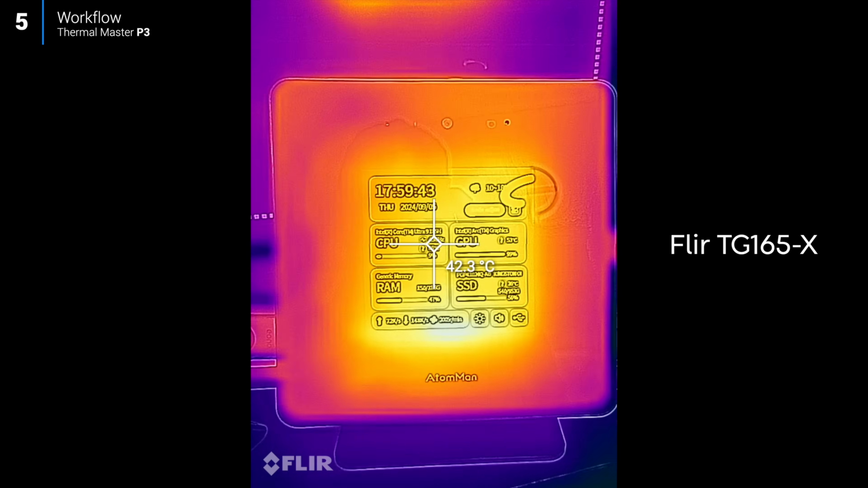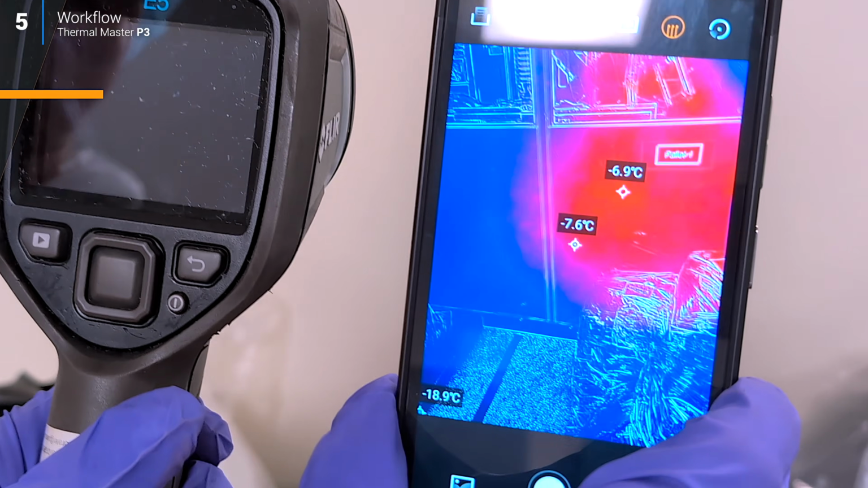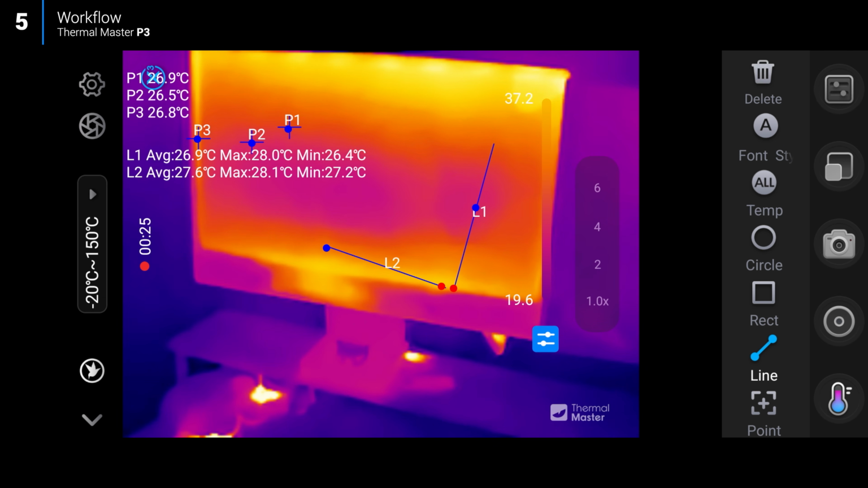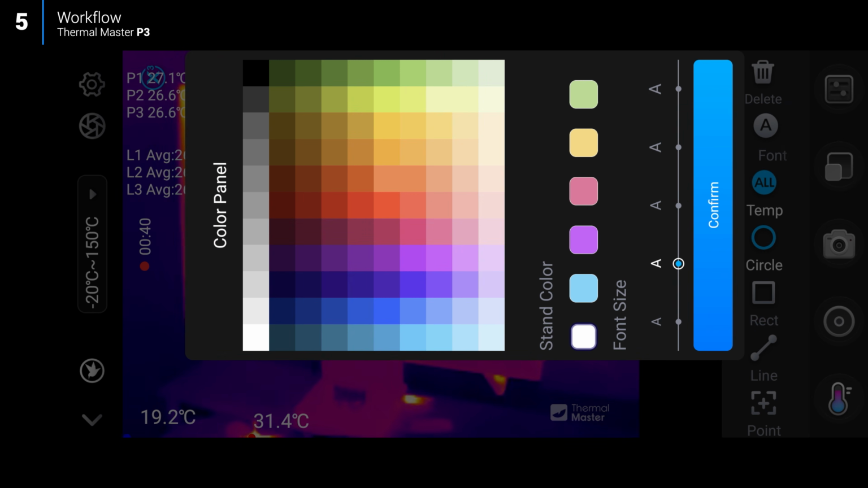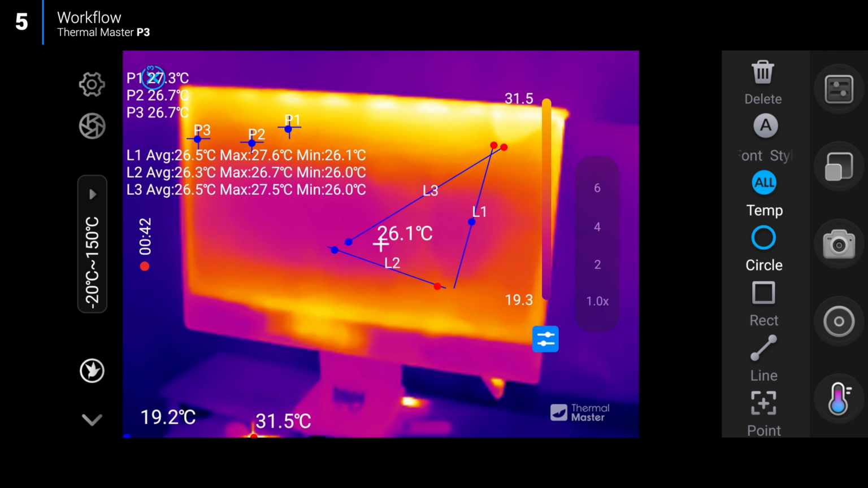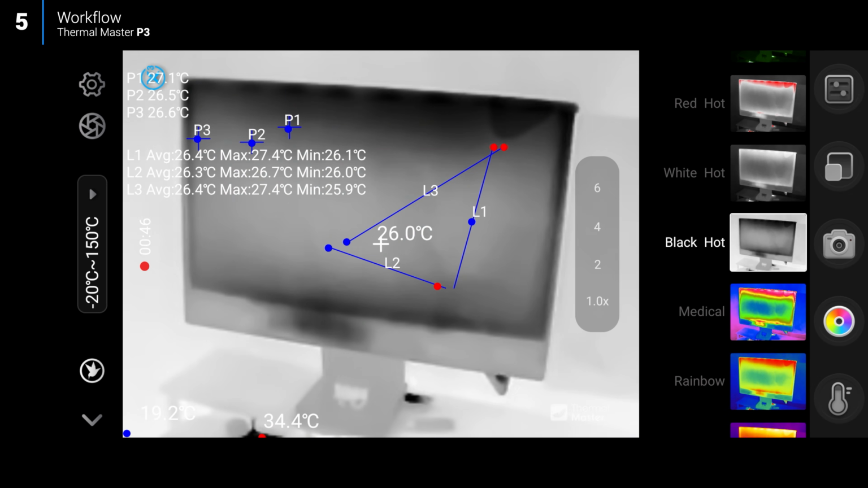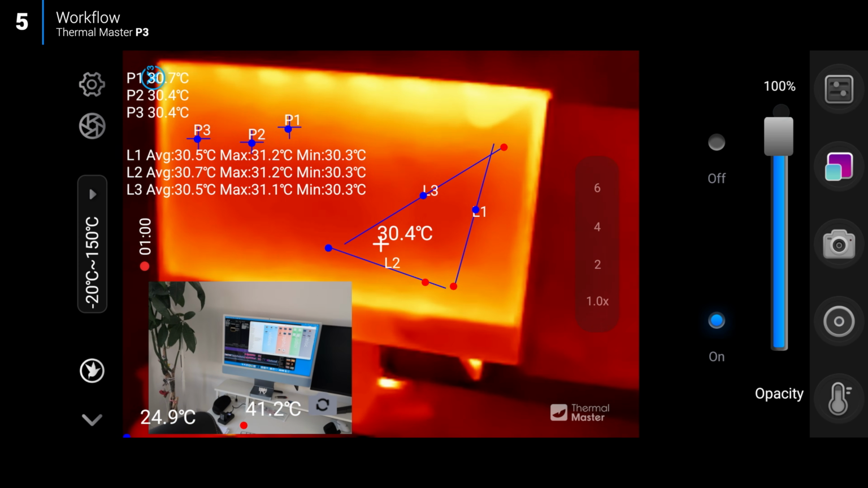At work, I regularly use dedicated FLIR thermal cameras. They are excellent, but interestingly, I often prefer working like this. Everything is already on my phone. I can upload it, share it, drop it straight into an edit, or send it to someone within seconds. No memory cards, no file transfers, no extra steps. For the way I work, that's generally useful.